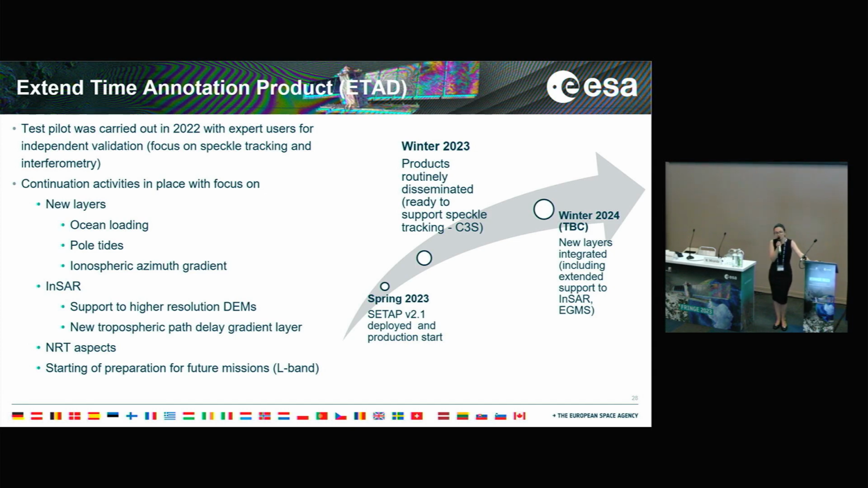We also look at the provision of some ionospheric azimuth gradient and try to improve the support of this product to InSAR. As we know, we currently have some limitations due to the limited accuracy and limited resolution of the product and the fact that we process the data for each SLC separately.